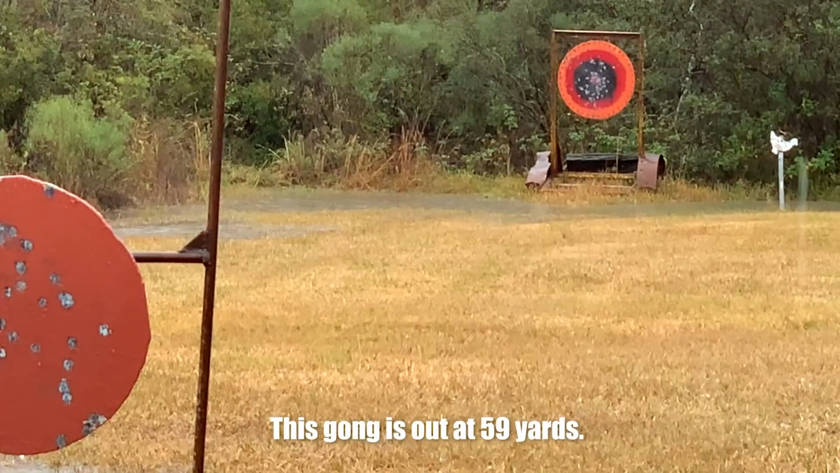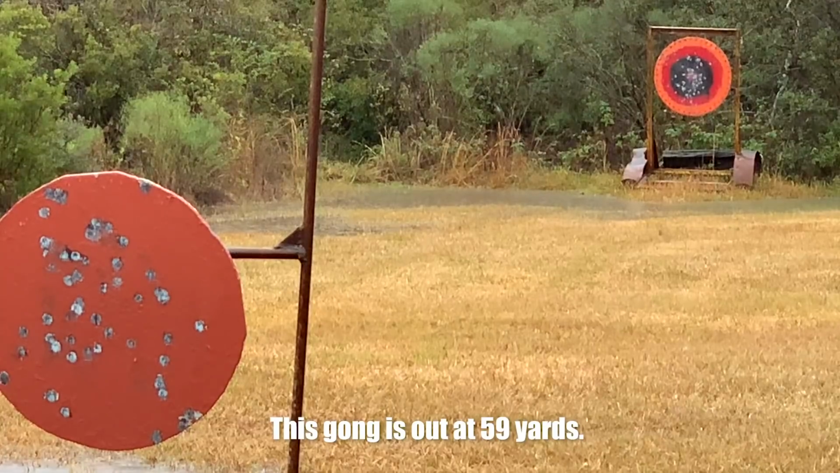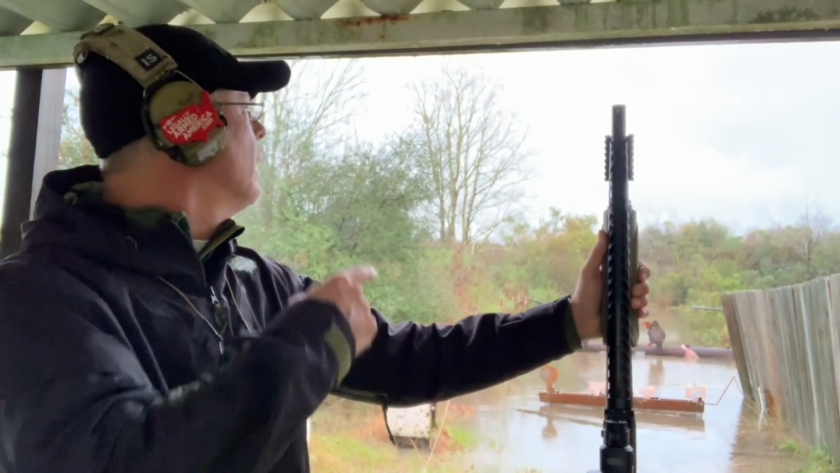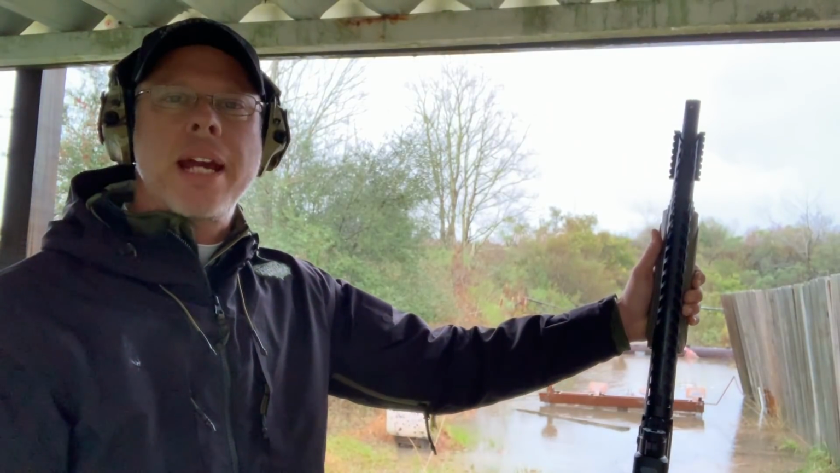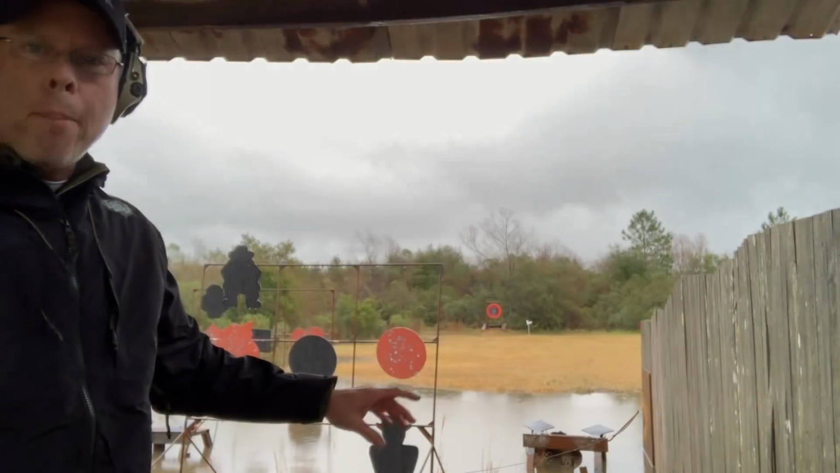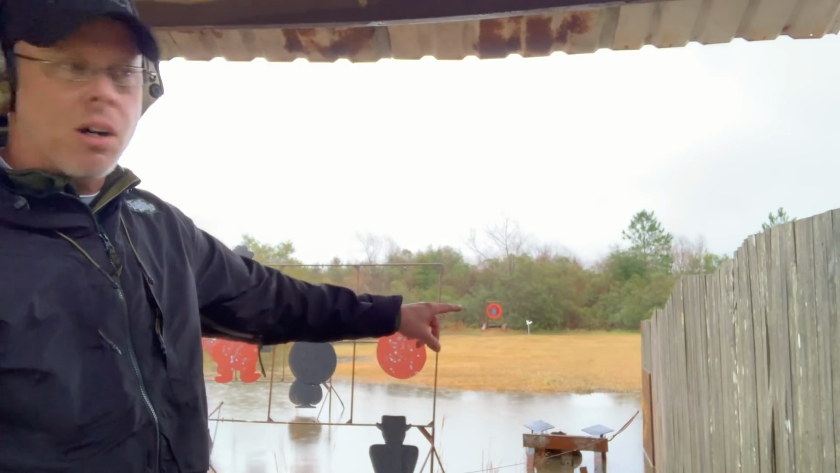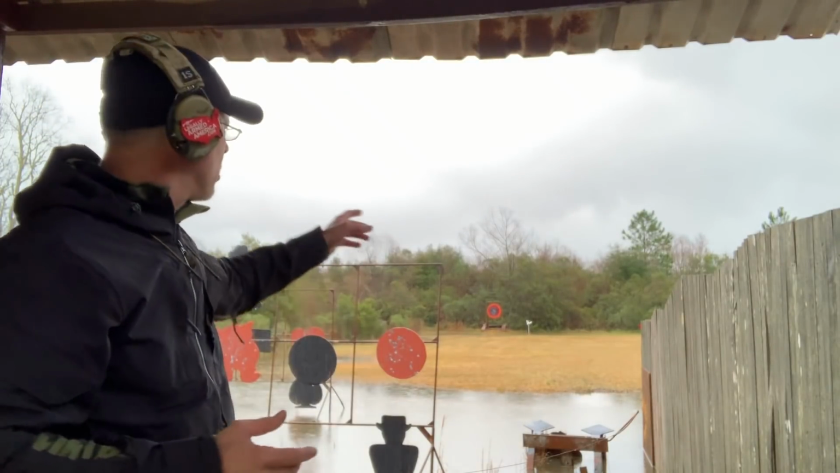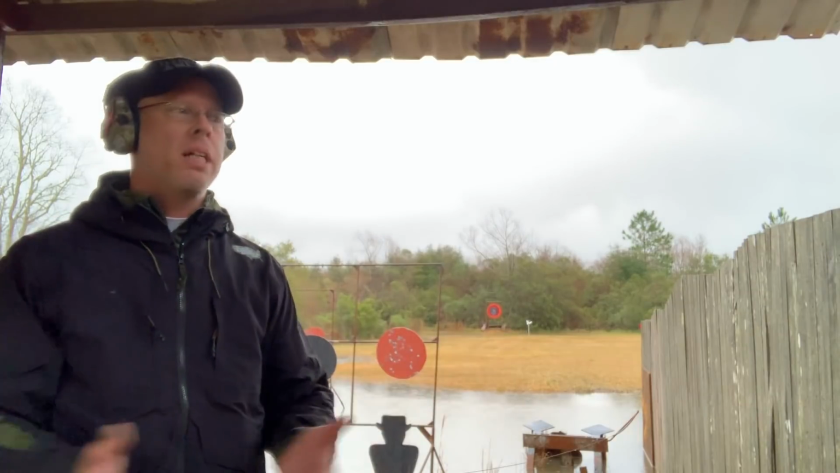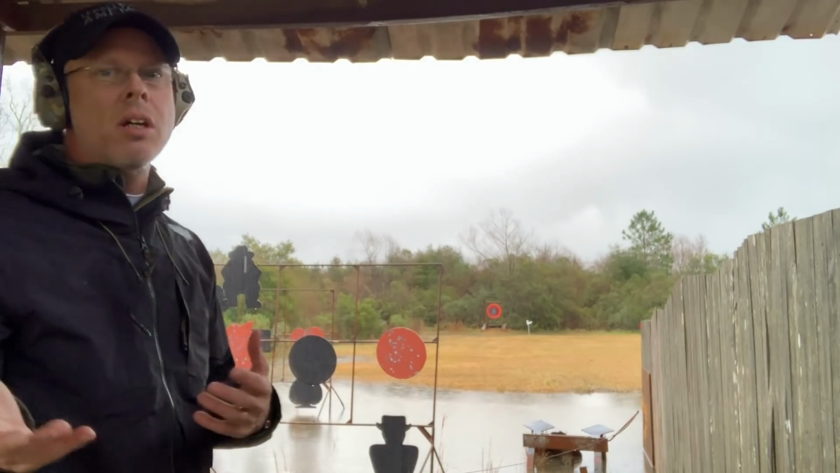So I've got a bullseye that we have shot at before. That's about 58, 59 yards maybe away. Let's walk over there real quick, see if we can't get too wet and see if we can't bang a gong from about 60 yards away. You see my big orange target out there. Look at my finger, the tip of my finger. That's about 58 to 60 yards out there. I'm going to keep the camera behind me, but I'm gonna zoom in on it so you can see if I hit it, because it's older painted steel and it may not make quite as much noise, although it should with a slug hitting it.